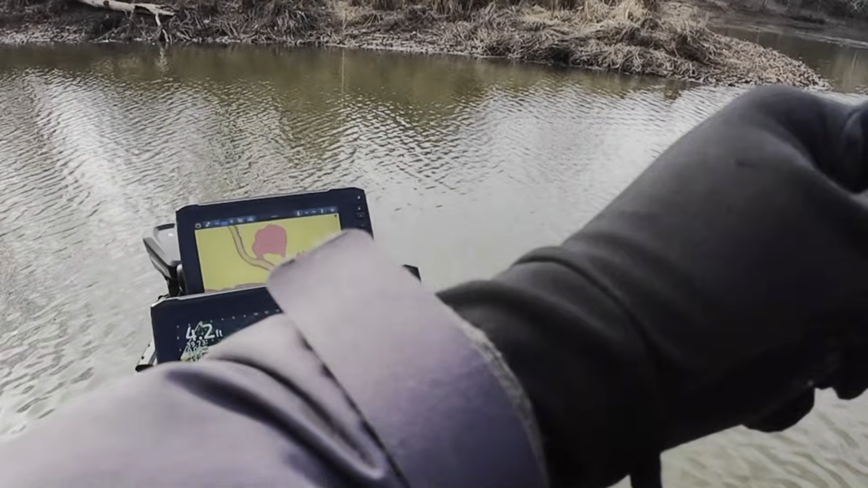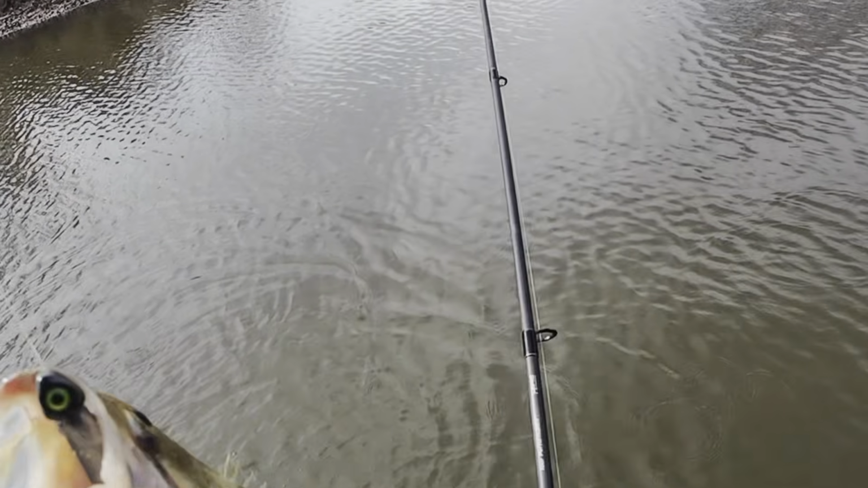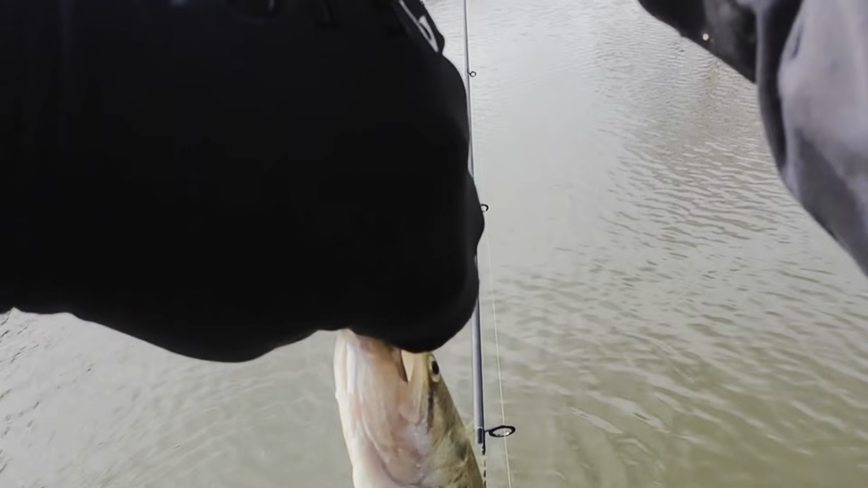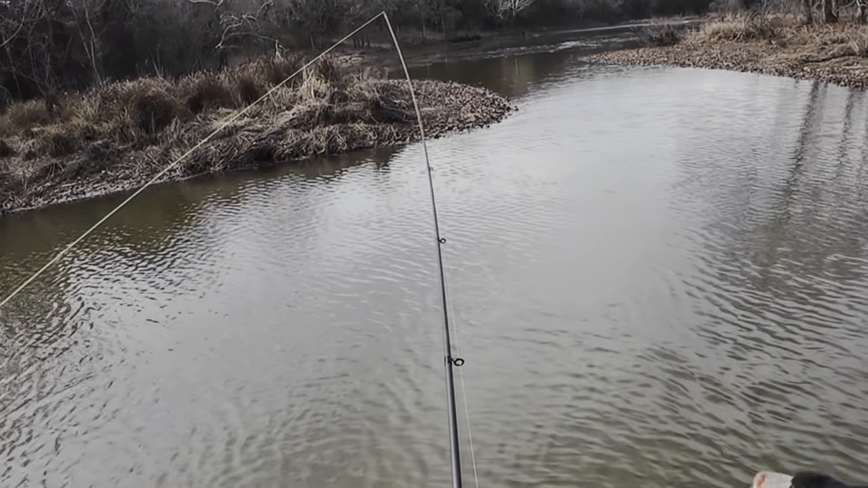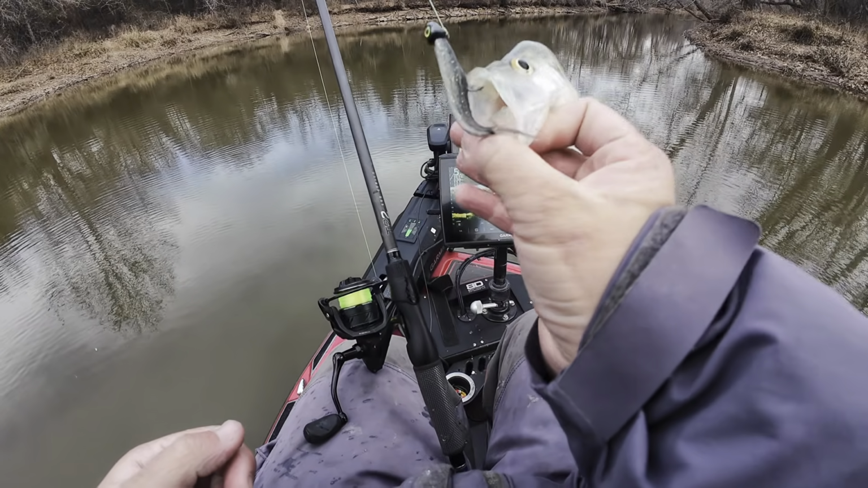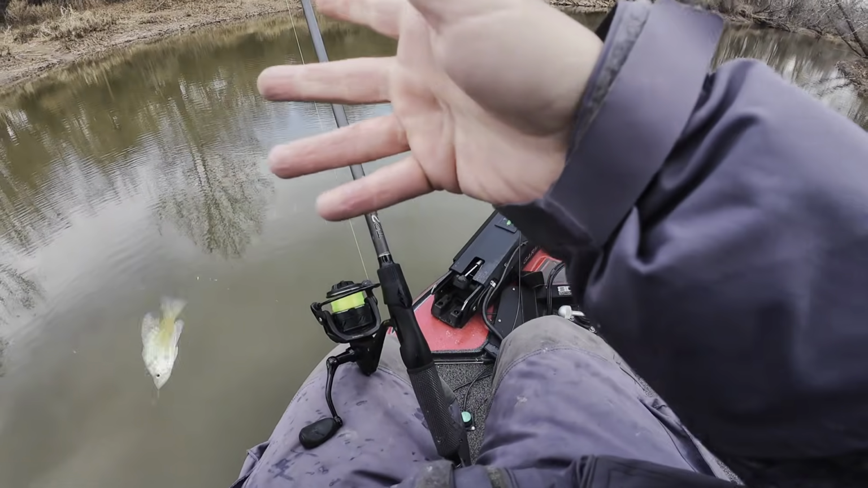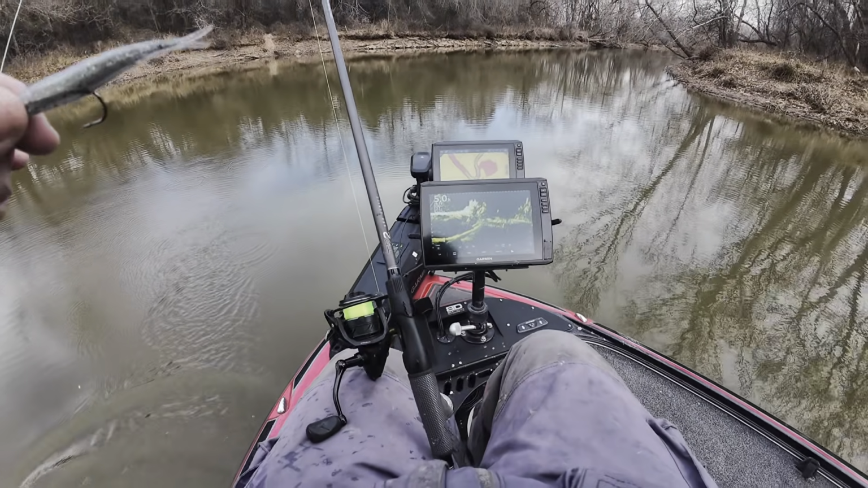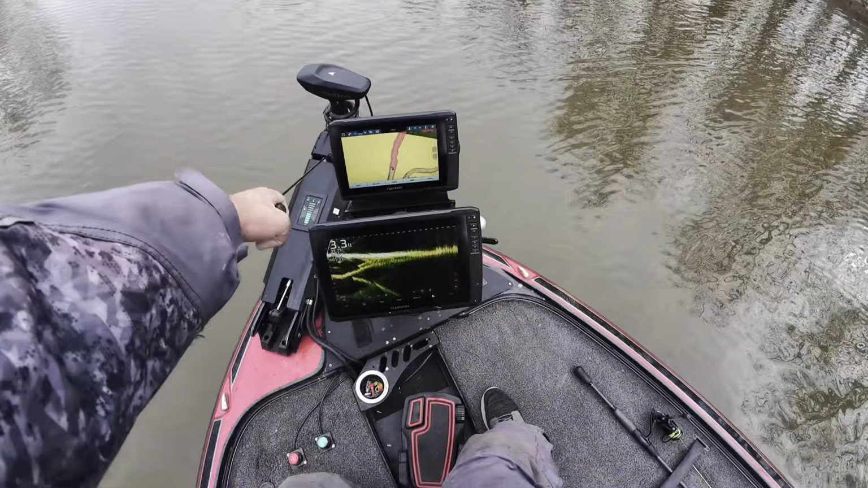Fish on. Sure enough, it is a bass. A little one, though. But I caught him. So, at least I caught one fish in here so far. A little bitty dude. Well, I didn't get that one on film, but I did find some crappie in here. Small ones, nothing big, but that's another species off the list in here. Got another crappie. Little guy.